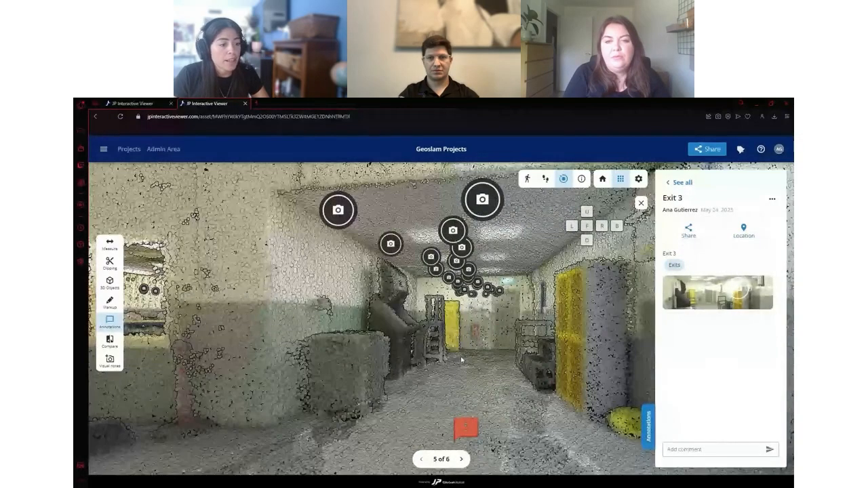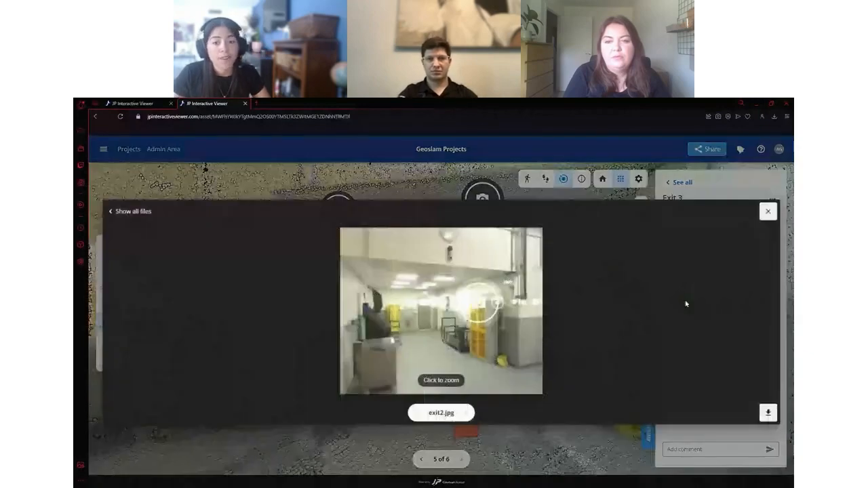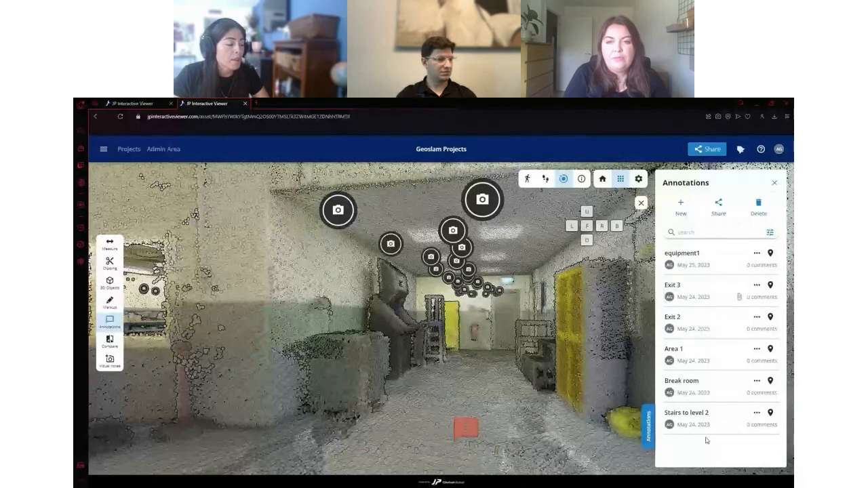And you can provide even more context by adding pictures and files to the annotation. So all of this with the goal of improving collaboration and communication with the customer. So let's say you made a digital walkthrough of this facility